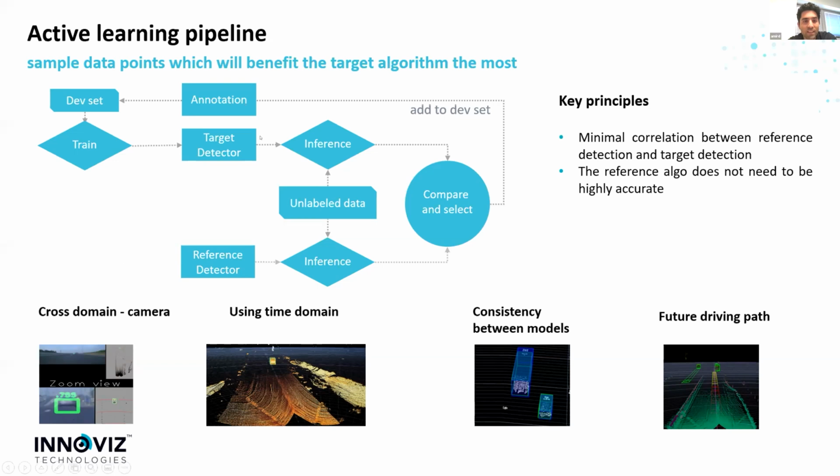So now we have the target detector and we have a reference system. So what we do is we're taking the unlabeled data available and we run both detectors over this unlabeled data. So now we have two streams of data. Usually these two streams are matched. Every object that is found on the target detector is also found on the reference detector. But sometimes you get mismatches. And these mismatches tend to be important to the target detector's improvement.